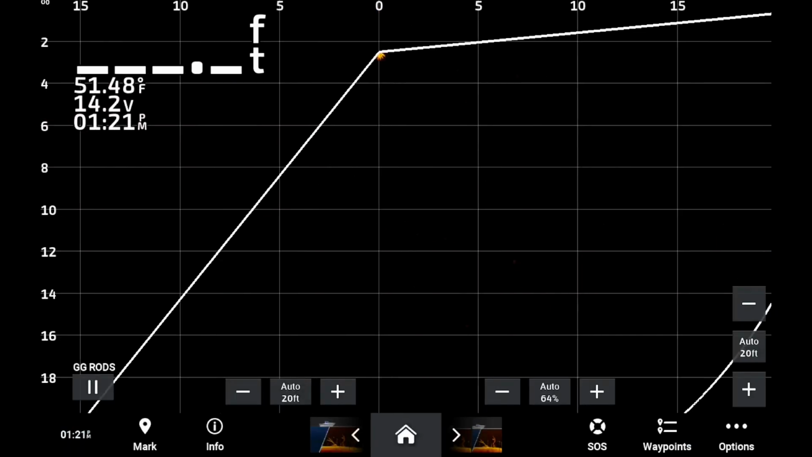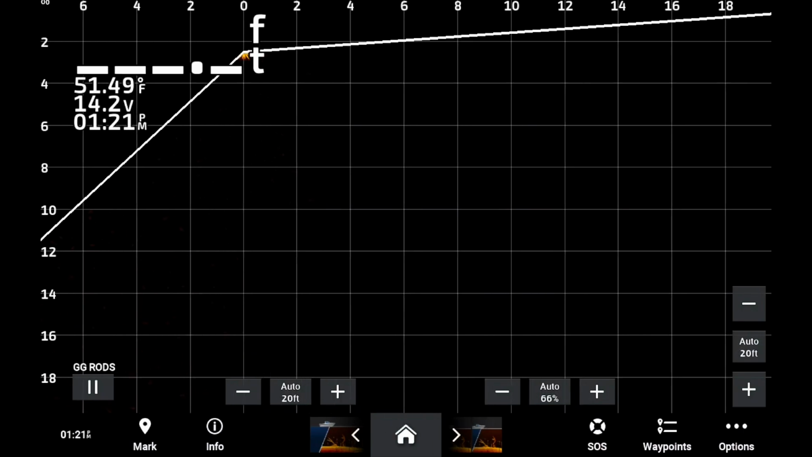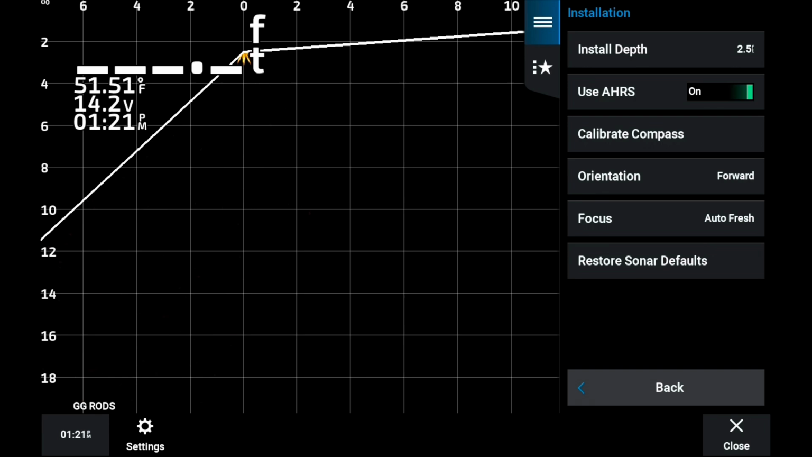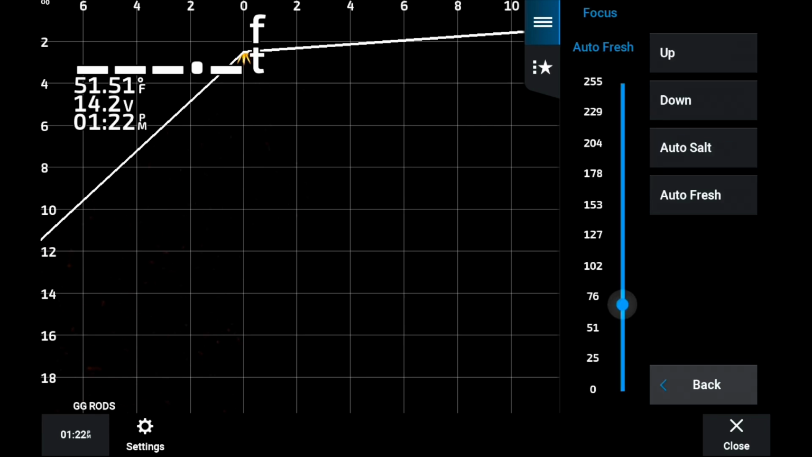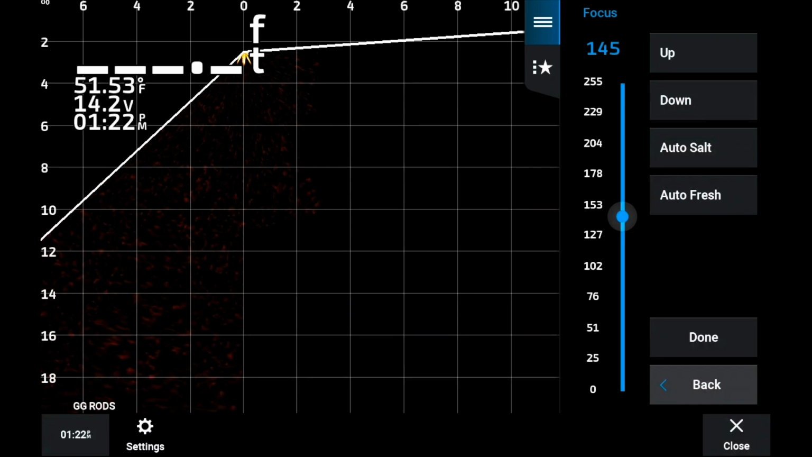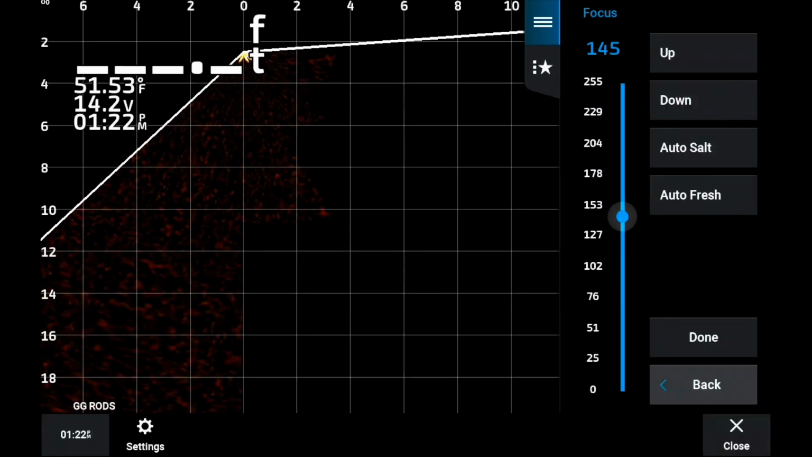Then I want to change my orientation to forward. This is what 99% of the people use at all times. So let's go ahead and change it to forward. Now we've got the install depth set up, we've got the forward mode set up, and now we're adjusting focus. Focus is aligning the beams for the most optimal picture.